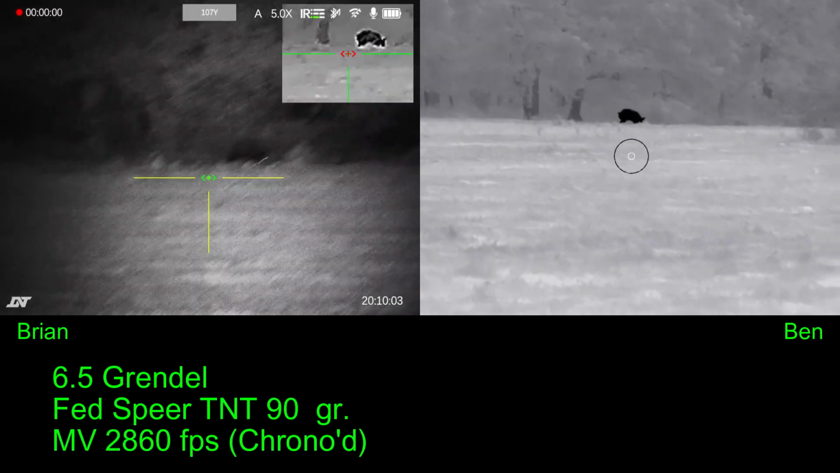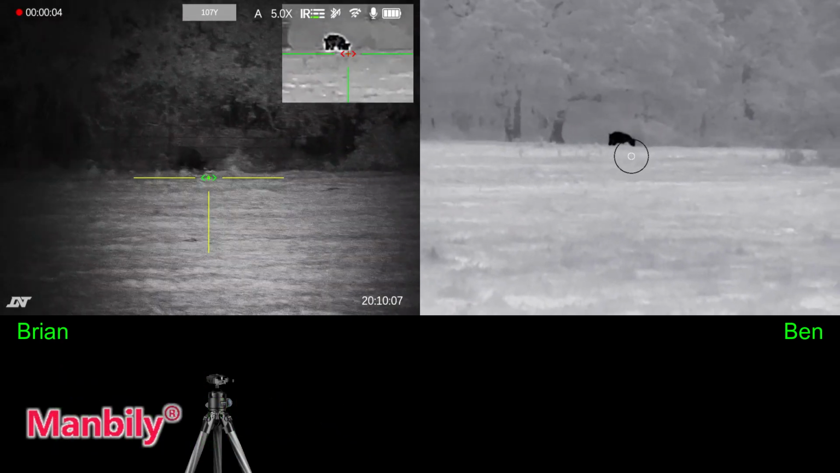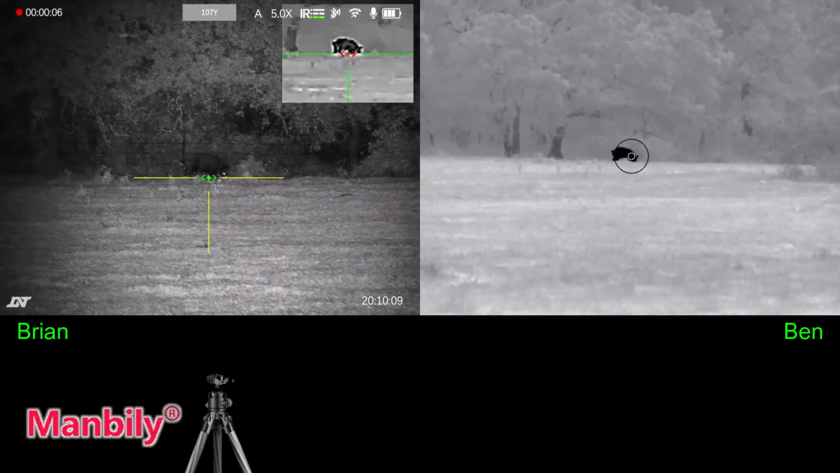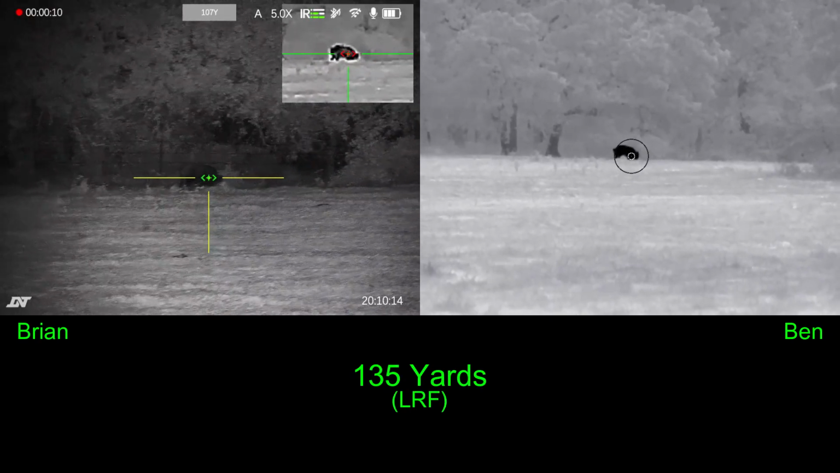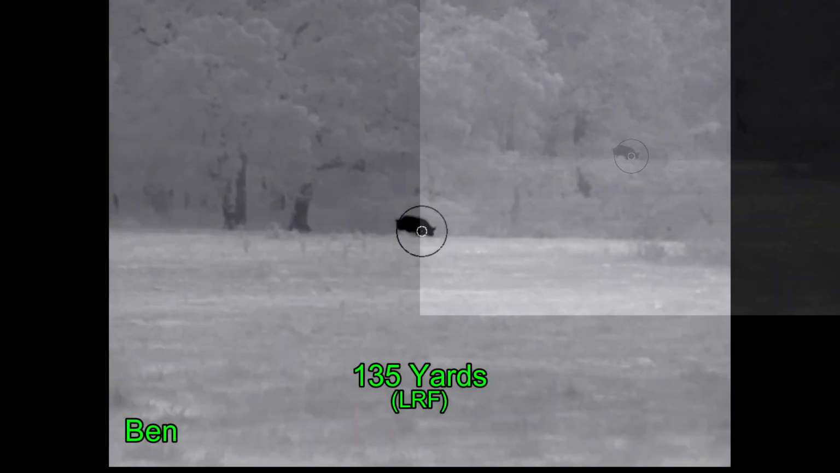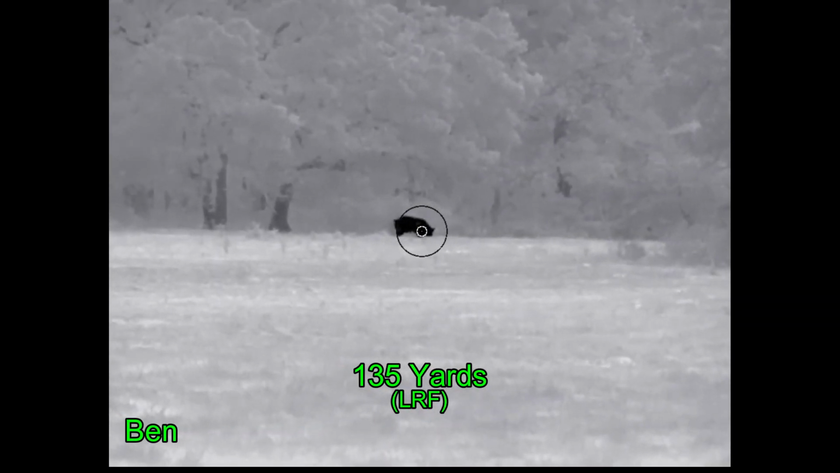In the meantime, I'm going to be shooting a 6.5 Grendel with spare TNT 90 grain ammunition. I'm going to be using a Mendeley tripod and ball head that has worked out very well for me. The hog's out there about 135 yards. And just like that, my video stopped, so we're going to rely on Ben.